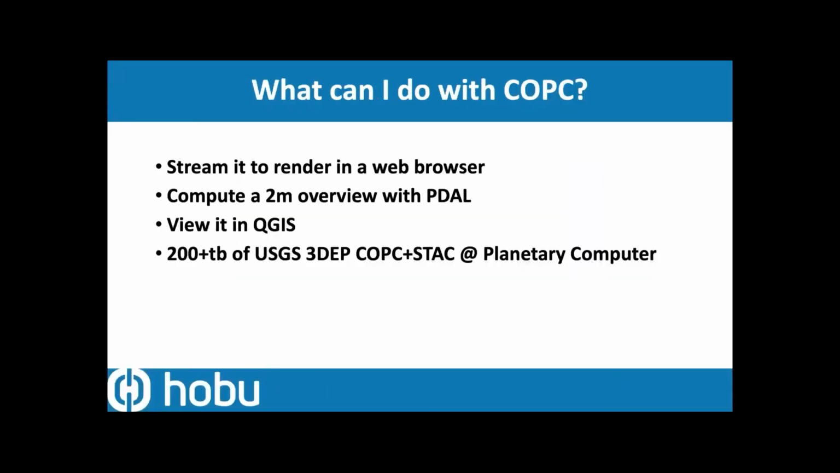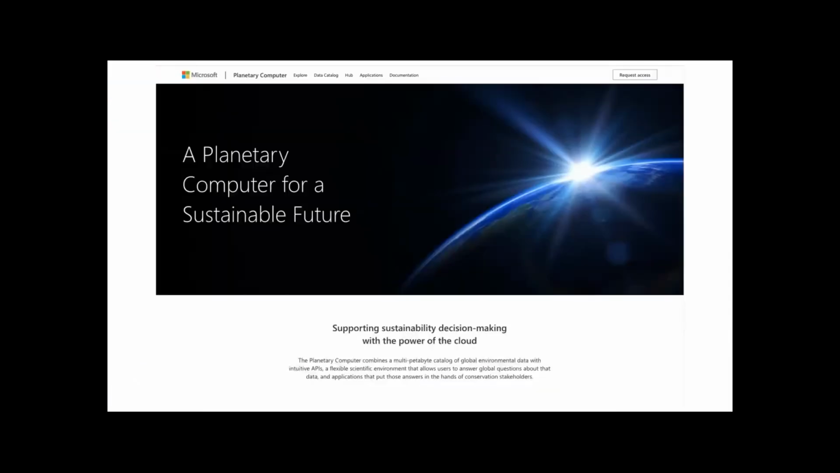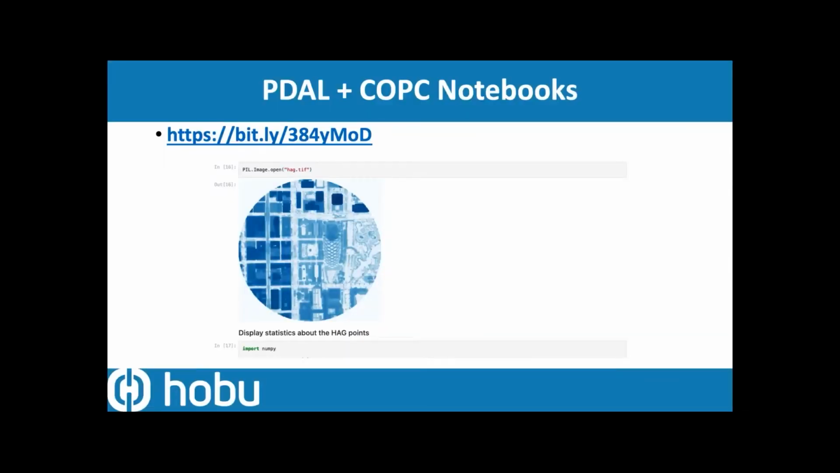So what else can you do with COPC? Our team has been working with the Planetary Computer team as well to construct their catalog with a STAC-based catalog using COPC to model and store all of USGS 3DEP LiDAR point cloud content. There's been a lot of talk about Planetary Computer here in these couple sessions, so I won't get into too much detail there. And I have a Jupyter notebook that shows how you as a programmer can essentially touch their API, go figure out which data you're going to read, and then do PDAL stuff to it.